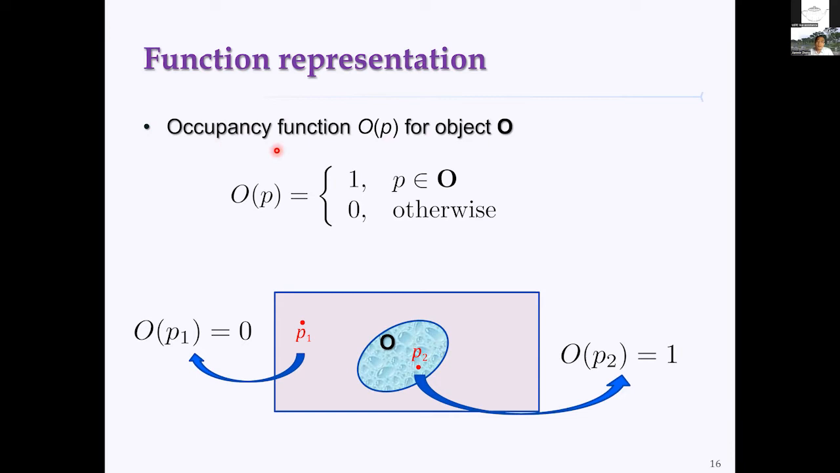Occupancy functions are widely used recently in neural representation of shapes. For a particular object O, we use O of P as the occupancy function. For a point belonging to the object, O of P equals 1. Otherwise, O of P equals 0. This is easy to understand. So for the empty set, its occupancy function is identically 0. For the whole space, its occupancy function is identically 1.